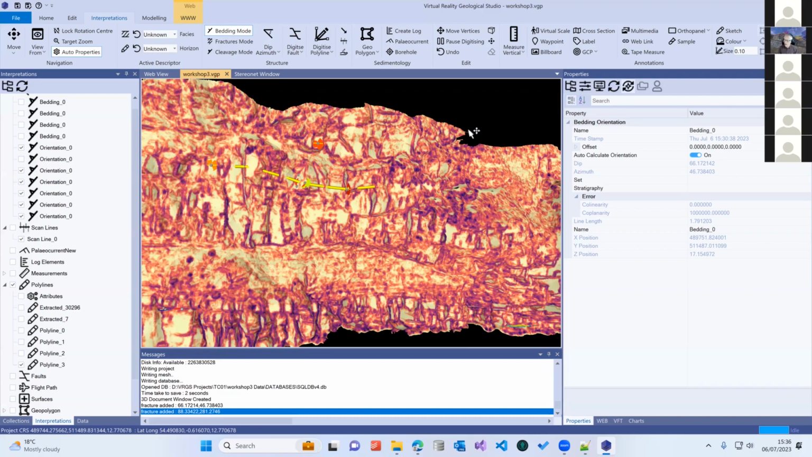Sometimes you can find that your digital model measurements are better than you can get in the field. There was an example I had working in the Gulf of Suez where it was really difficult to get any kind of measurement in the field because it was a badly weathered calcarenite. It was really fractured, everything was really broken.